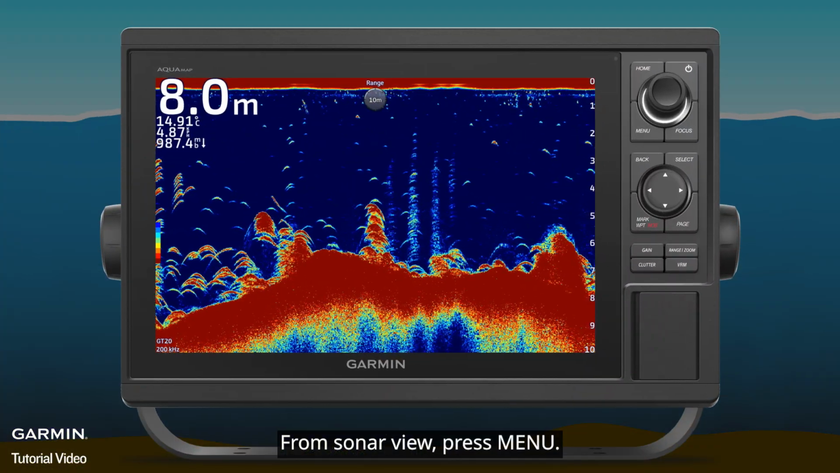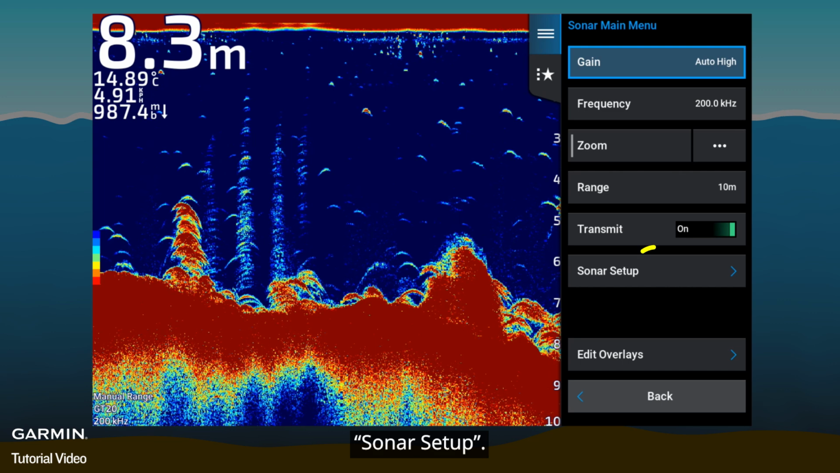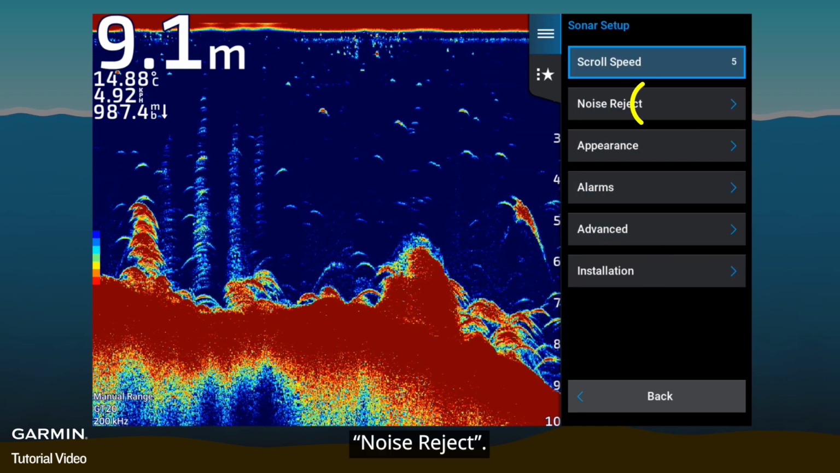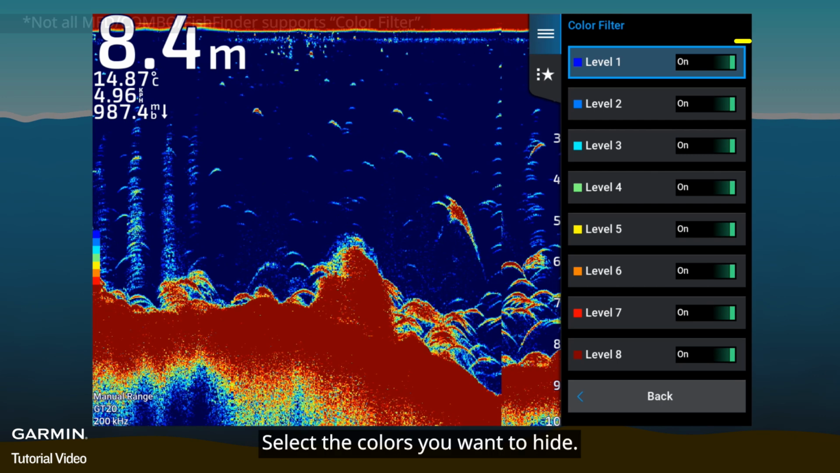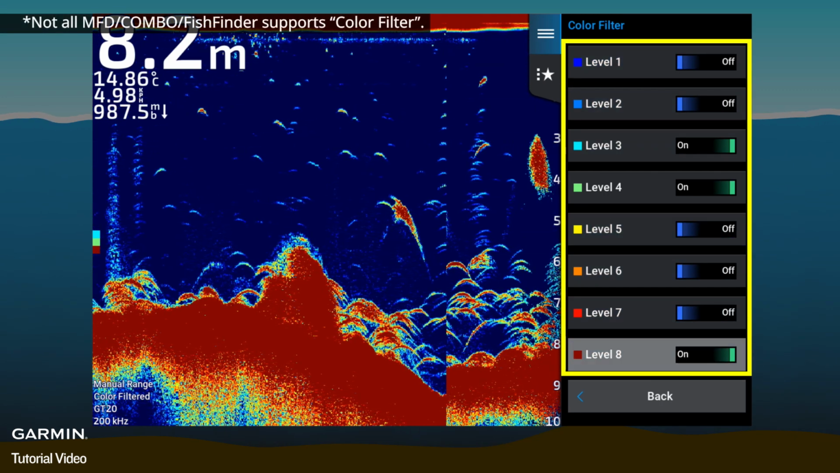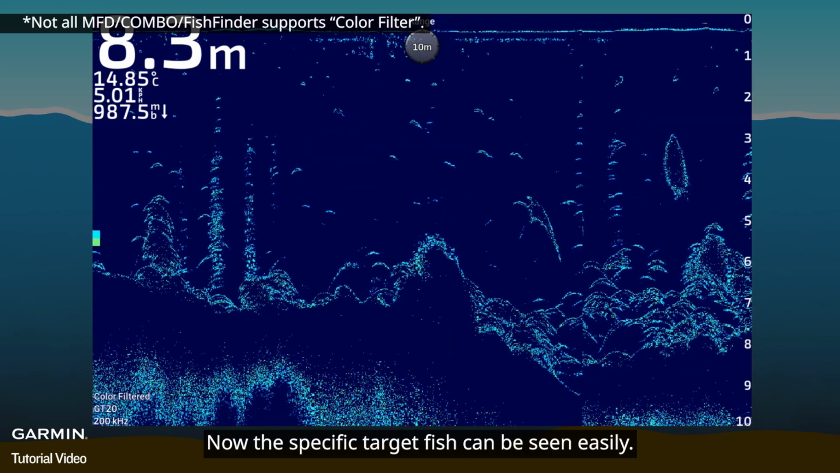From Sonar view, press Menu. Sonar setup. Noise reject. Color filter. Select the colors you want to hide. Now the specific target fish can be seen easily.